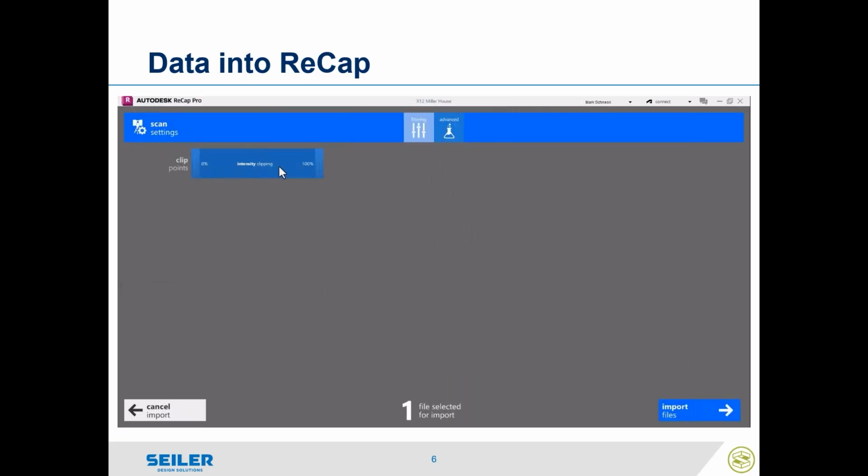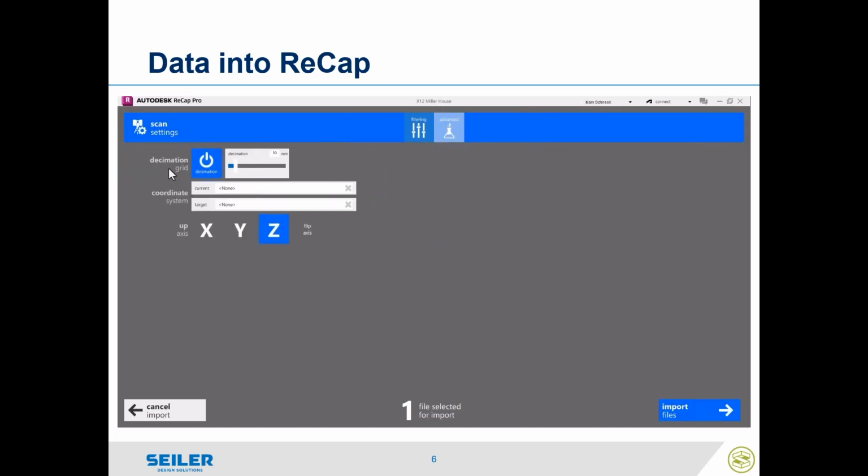You can then clip this data by intensity value. So if you want to get rid of the lower 10%, which may or may not be accurate, you can slide this slider. We can also decimate by grid. Bringing it in up to 100 millimeters is about a 4-inch by 4-inch grid. And if your georeferenced point cloud has a coordinate system you need to transform, I can use any of the 1,000 coordinate systems worldwide in the system to transform it.